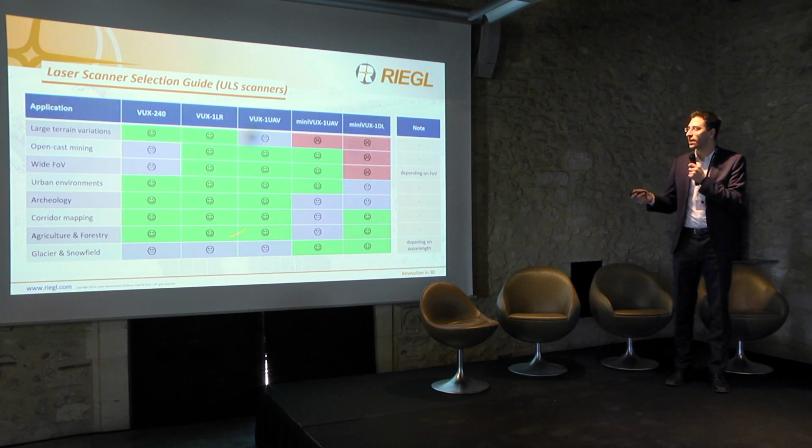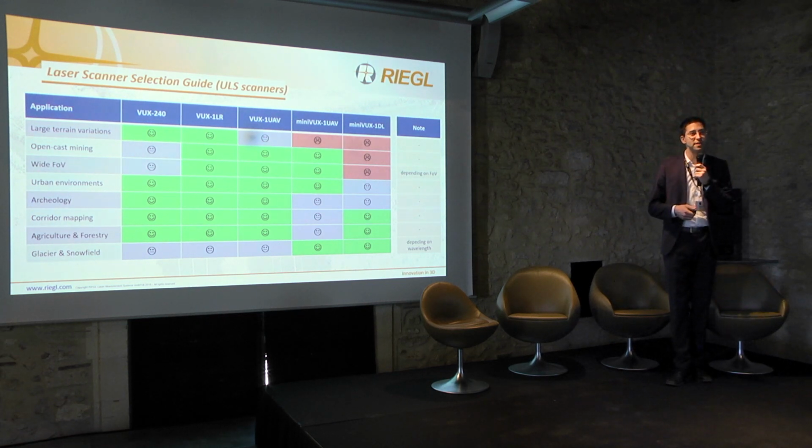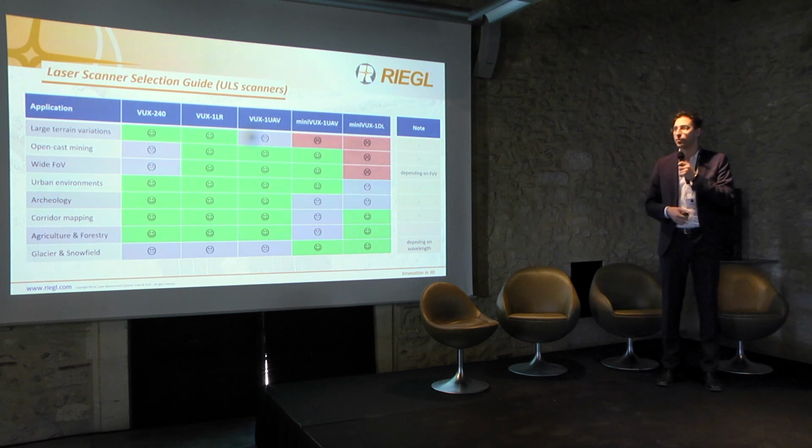So you can also measure snow and icy terrain with the other sensors, but the range is on the very lower edge. So we're talking about like 10% reflectivity maximum.